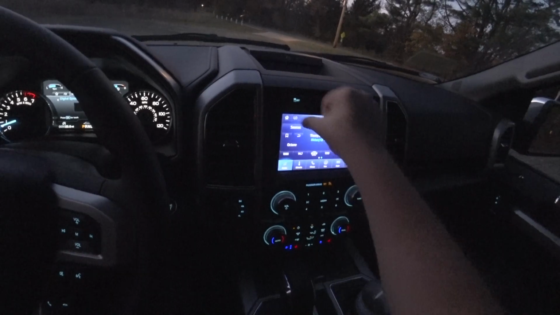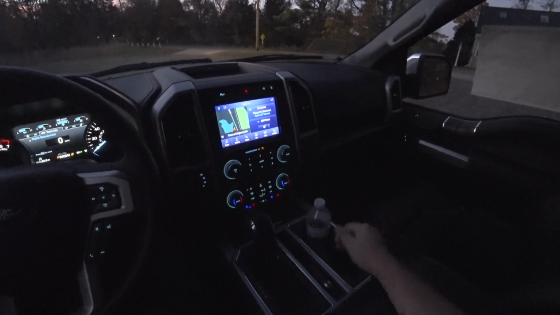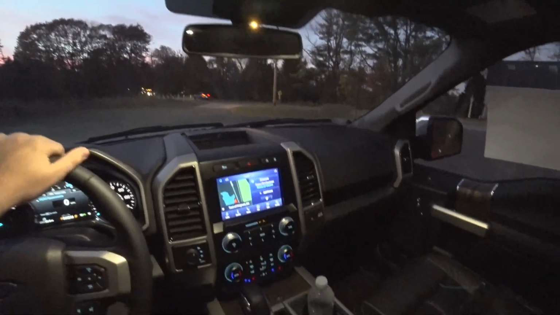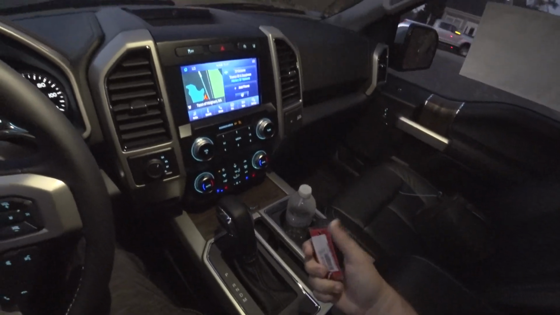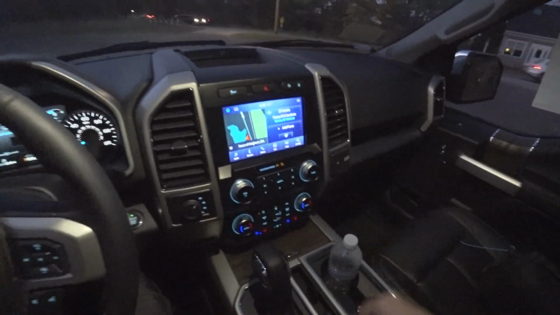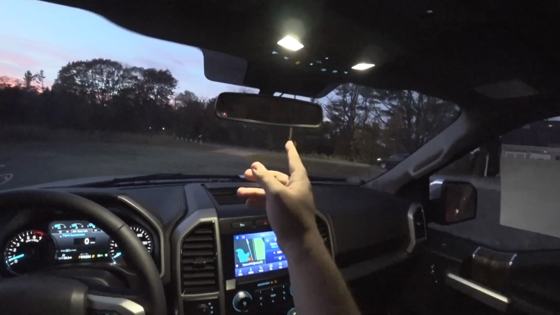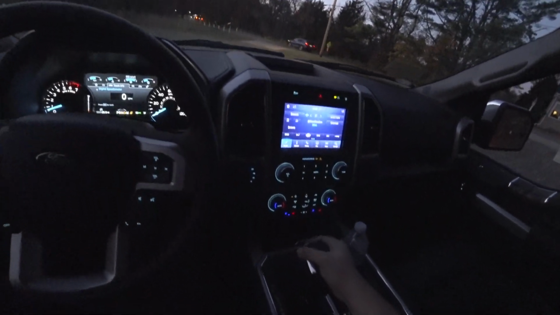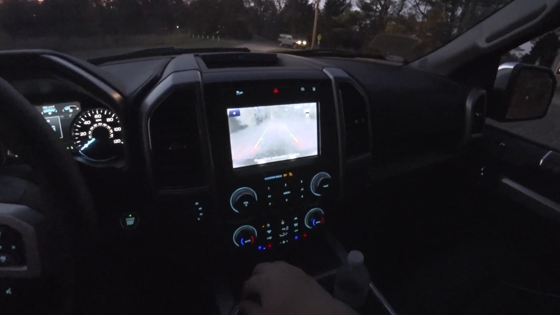This is night mode on the Sync 3. There we go. That's pretty now. This is your key. This is the key to a Raptor I'm not going to film today. But yeah, let's go for a drive. Backup camera. Actually, that's pretty creepy.